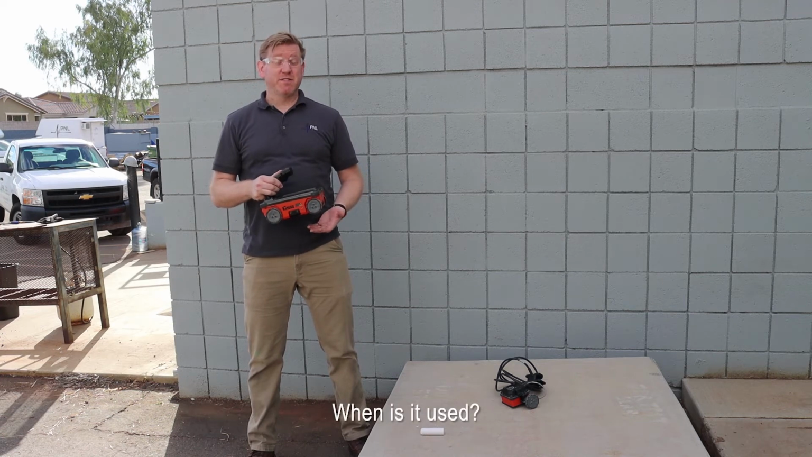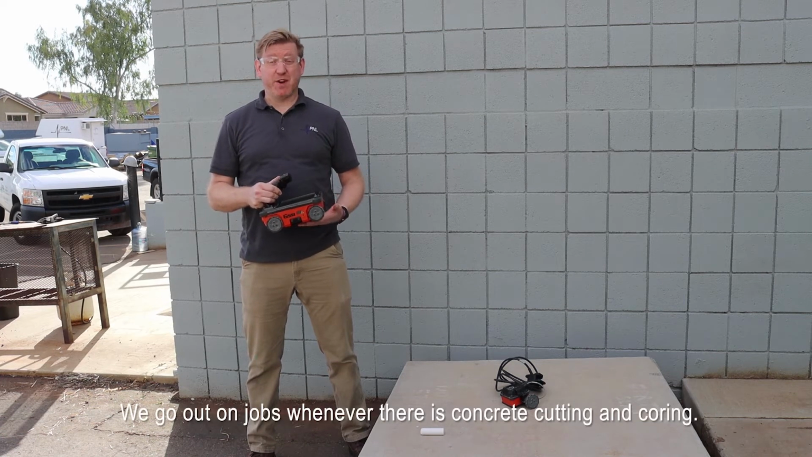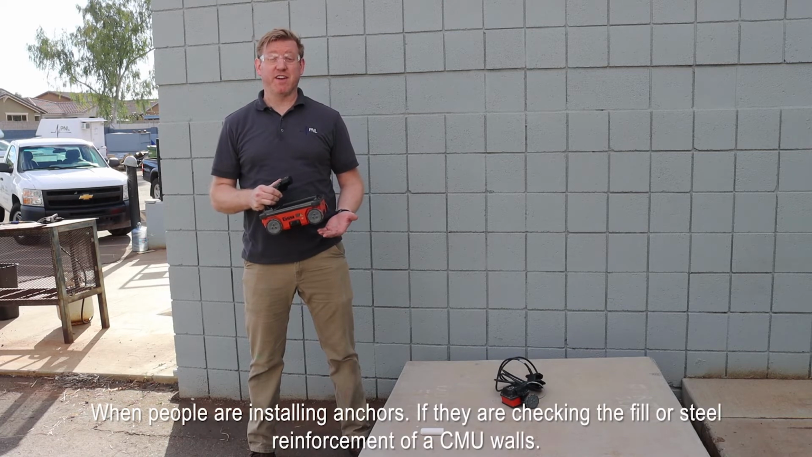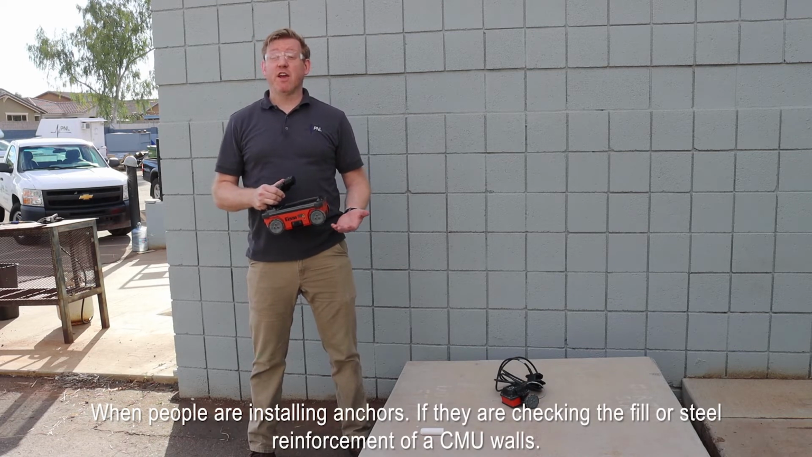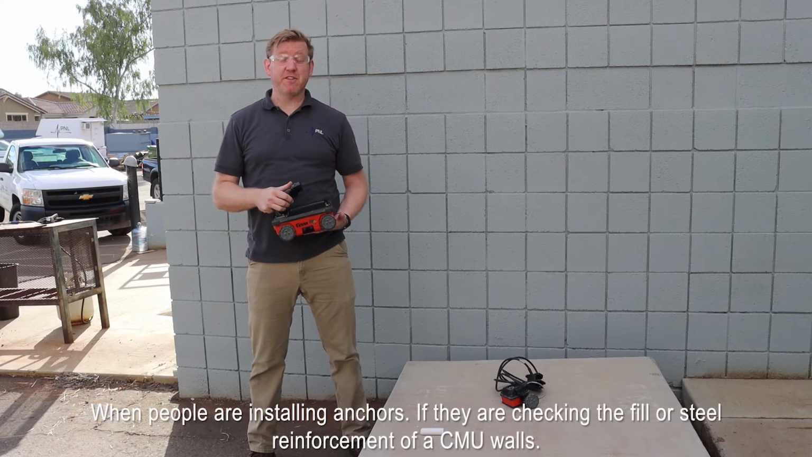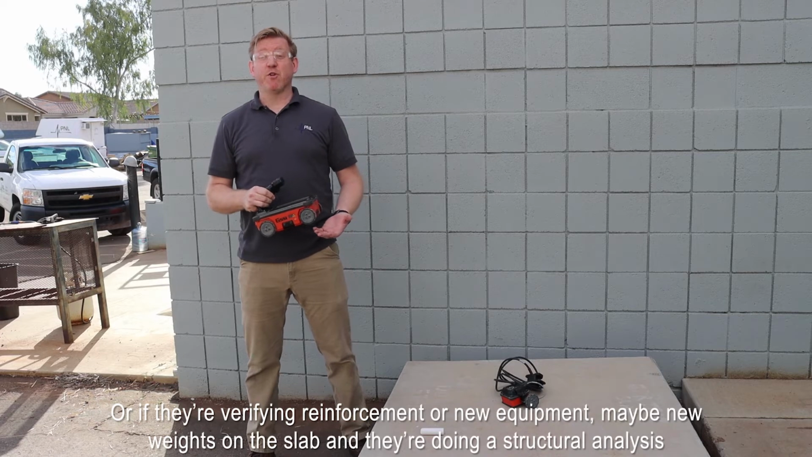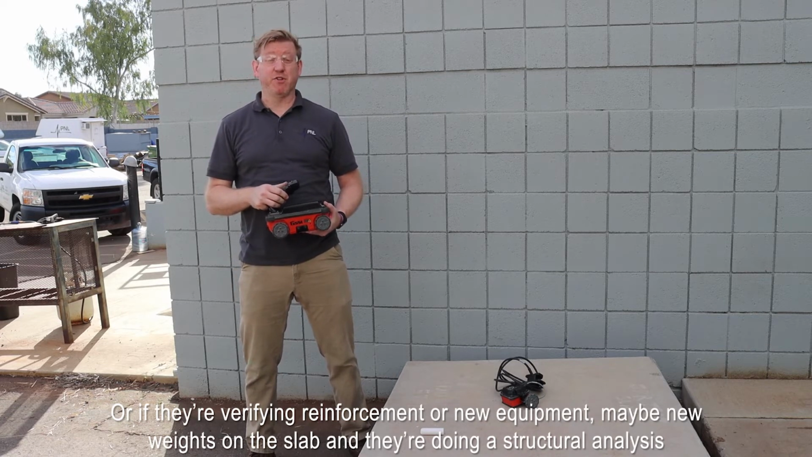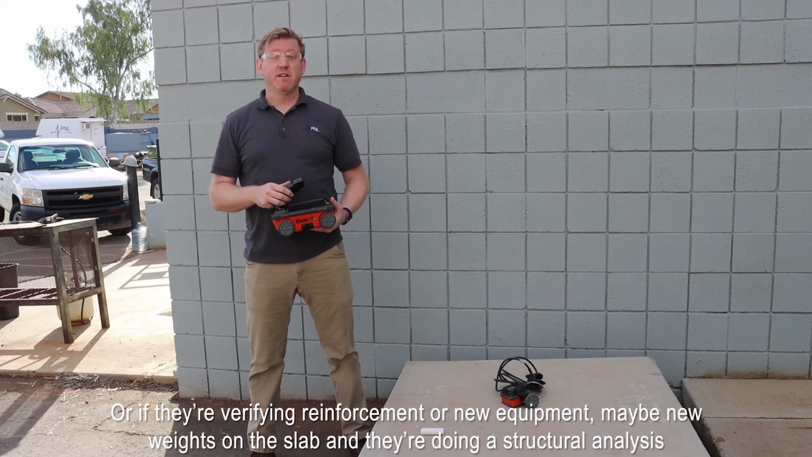When is it used? We go out for jobs whenever there's concrete cutting and coring, if people are installing anchors, if they are checking the fill and steel reinforcement of CMU walls, or if they're verifying reinforcement for new equipment, maybe new weight on a slab, and they're doing a structural analysis.